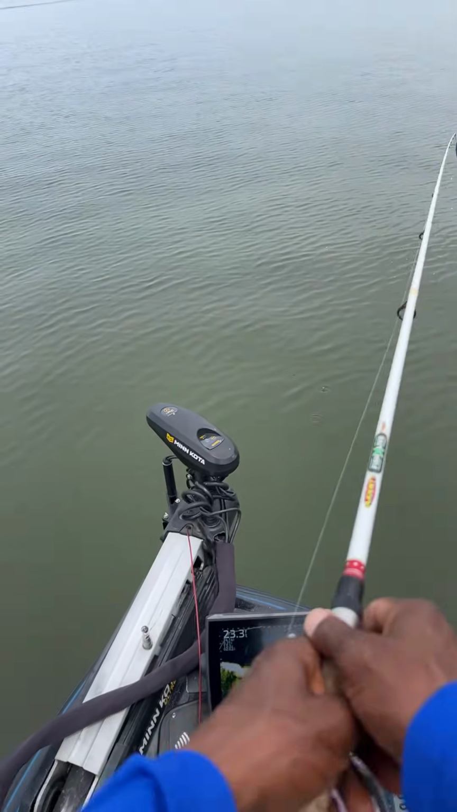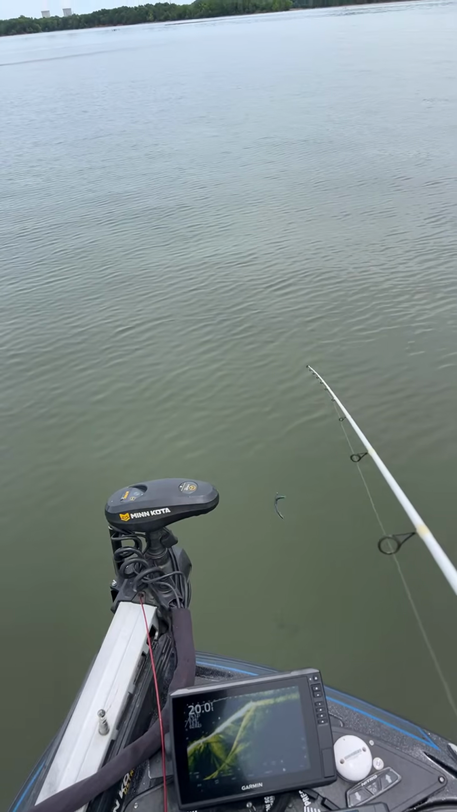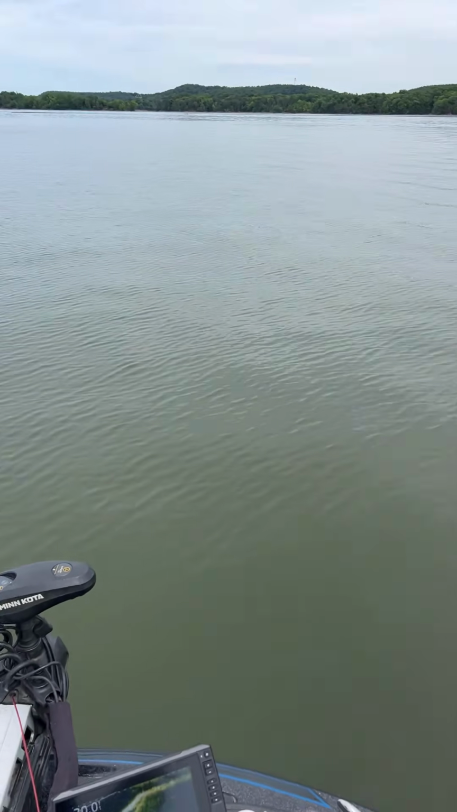Oh, we had one and he came off, guys. Let's get back down there because there's a bunch of them down there.